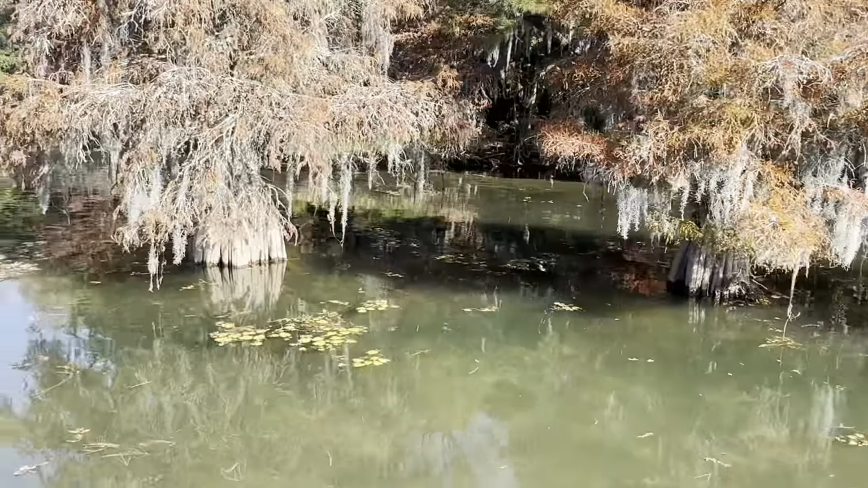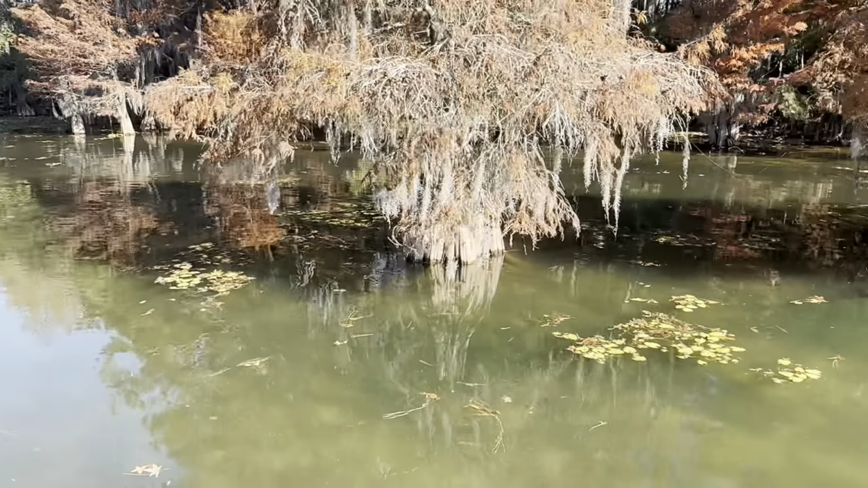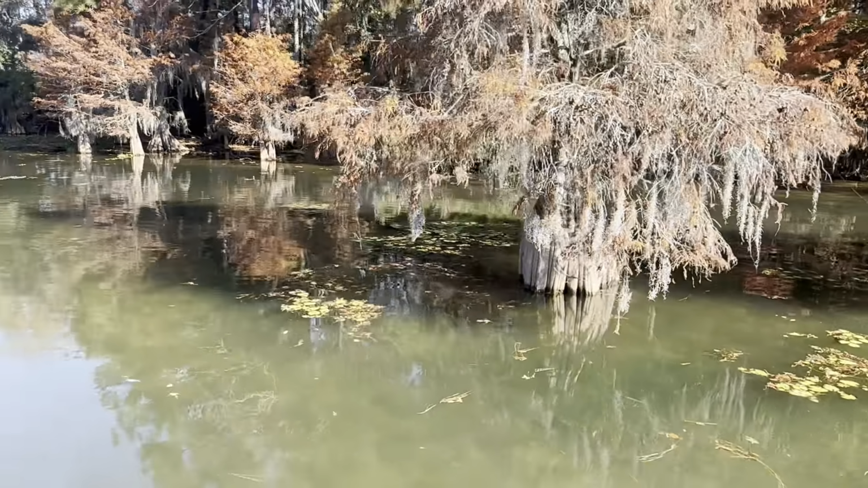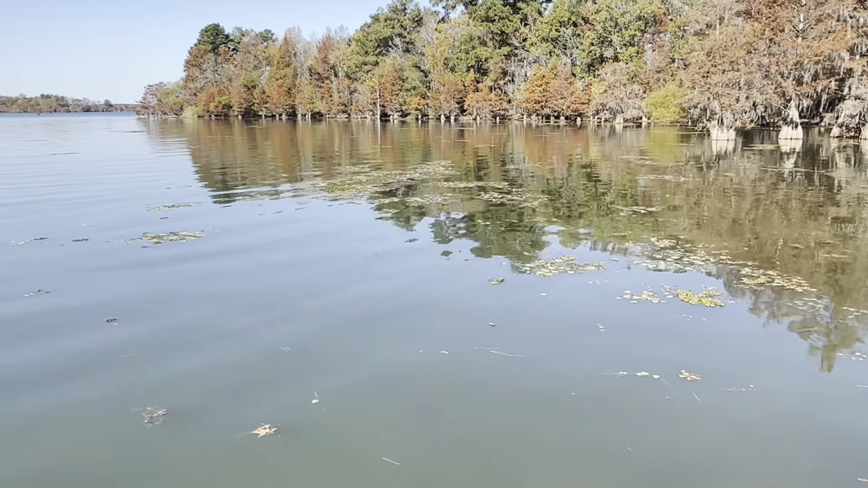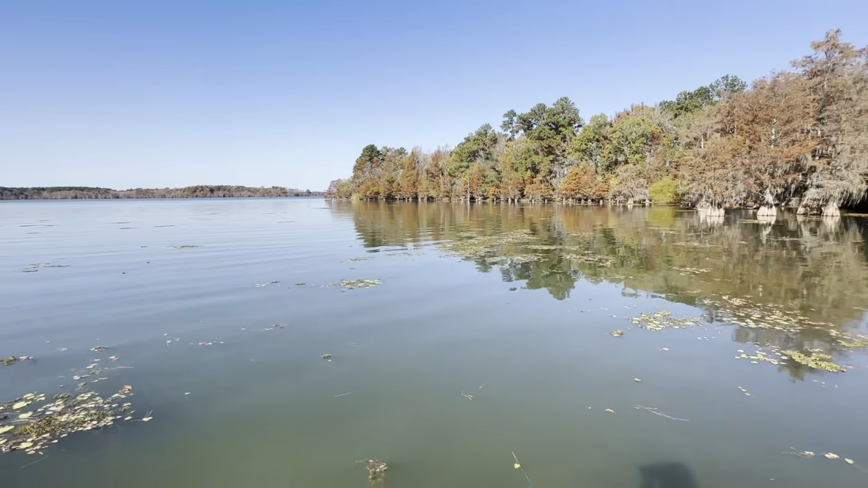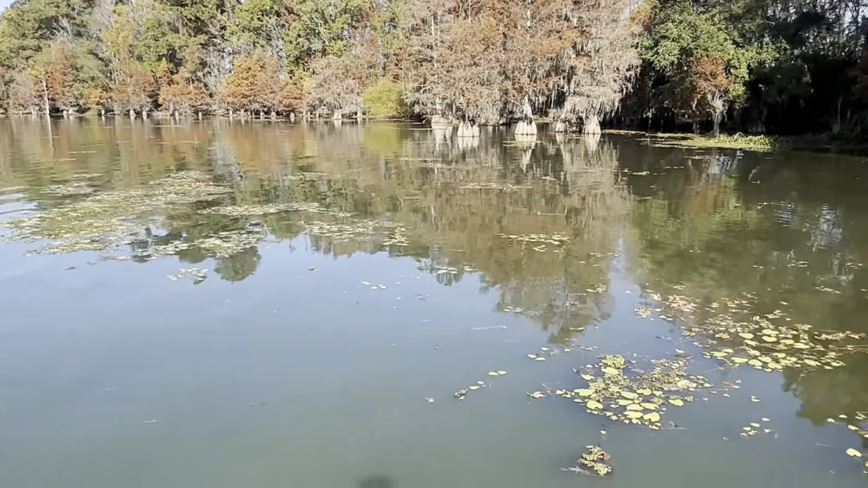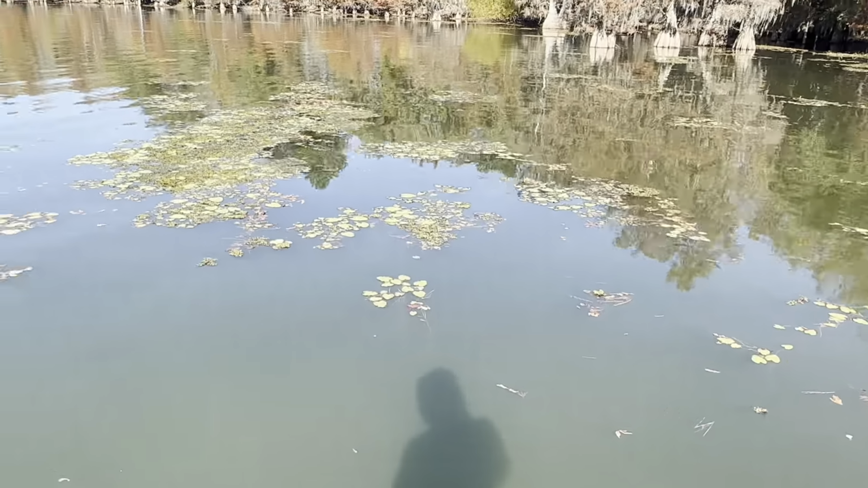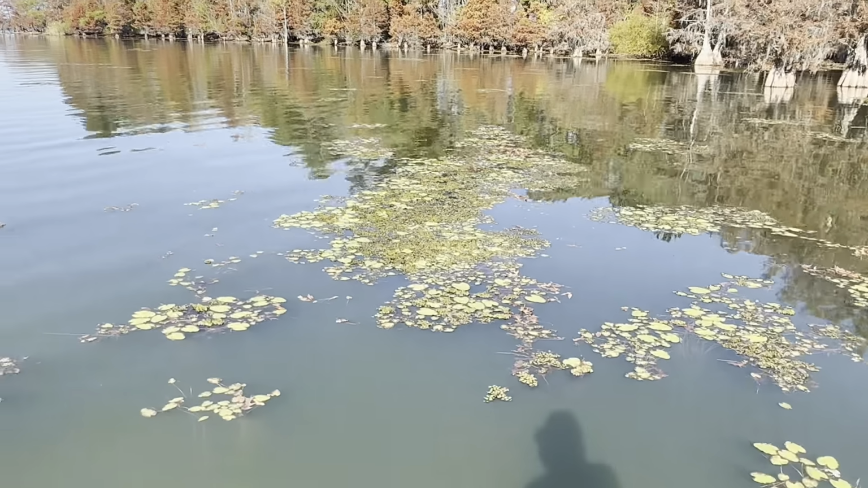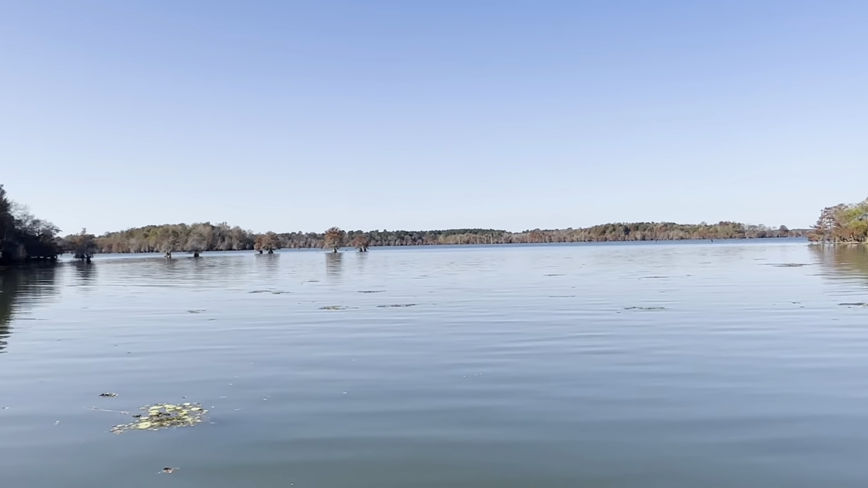Here we got some cypress trees that are a little bit shallower, so I don't know if those are going to be as big of a player when we get back here, unless it really warms up for late February this year. But we're kind of just still poking around, seeing what we can find. But I wanted to show you all these pads because I think that could be something with those stems or something like that. Maybe those fish will move in too early. I've seen that down Lake Seminole and a couple other places before.